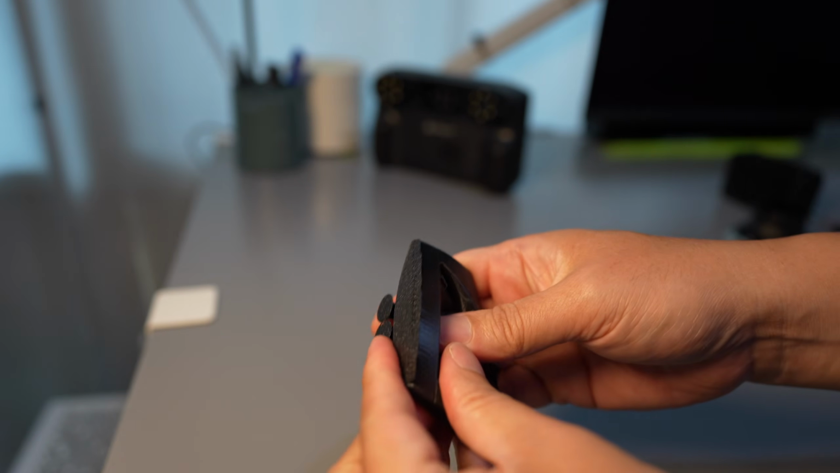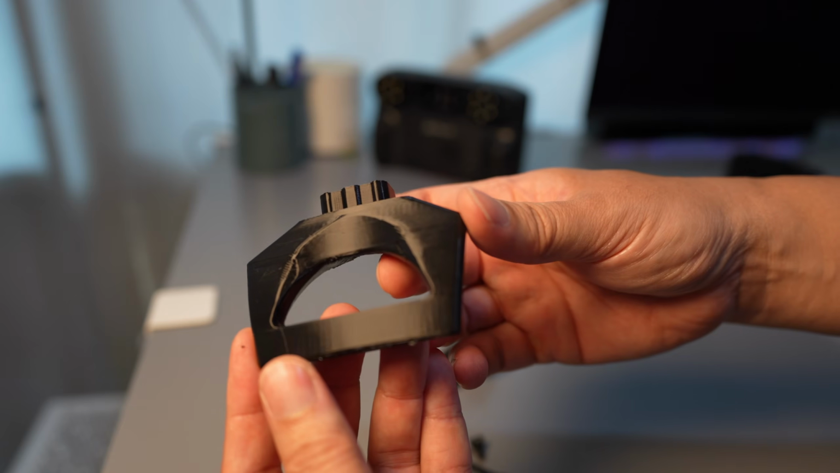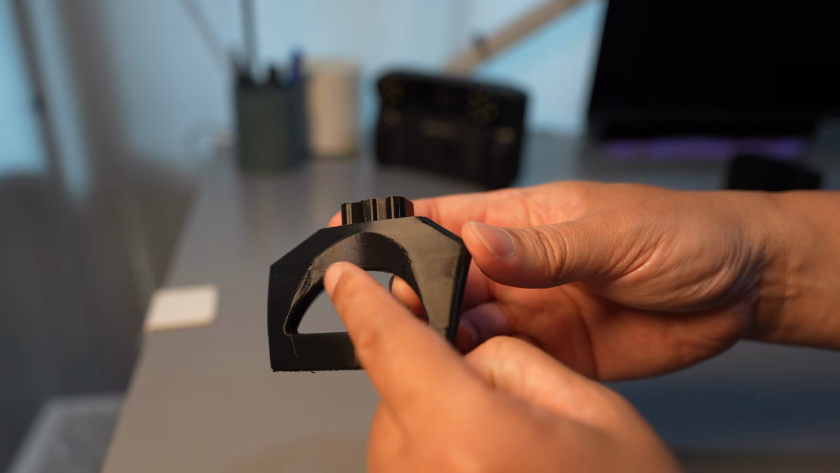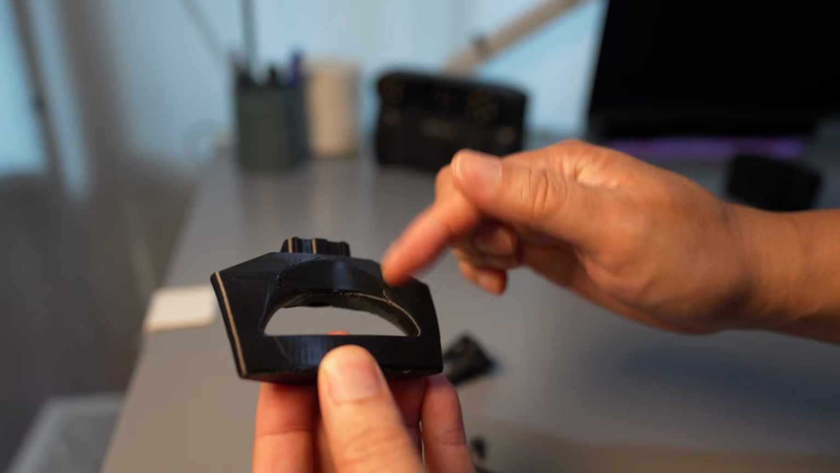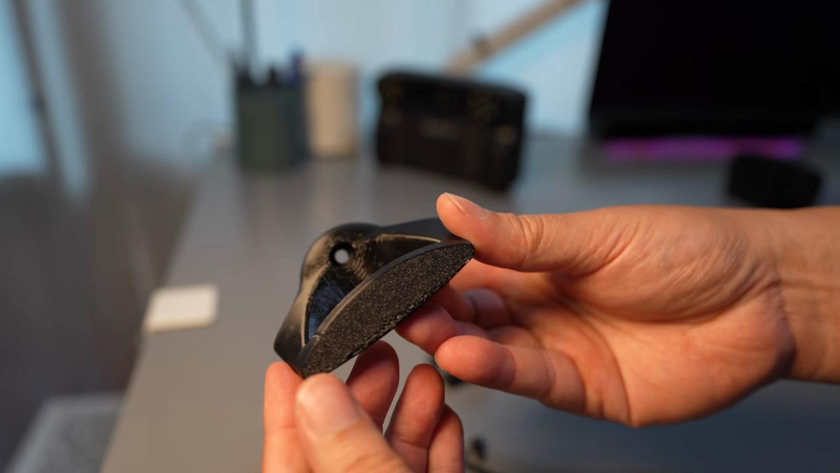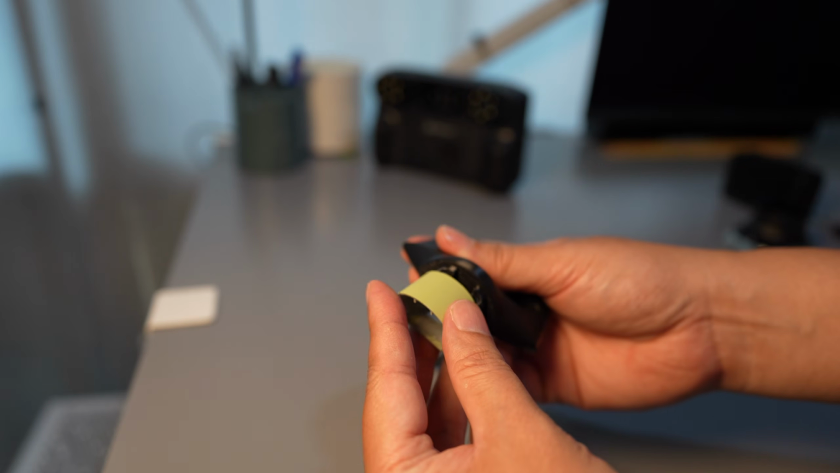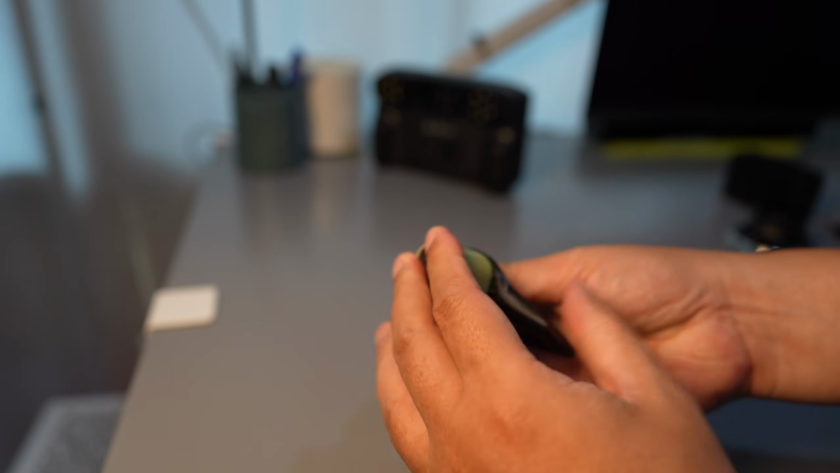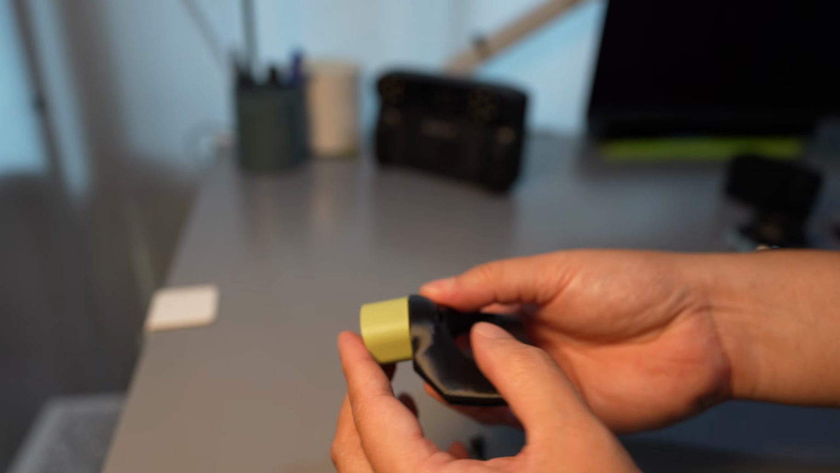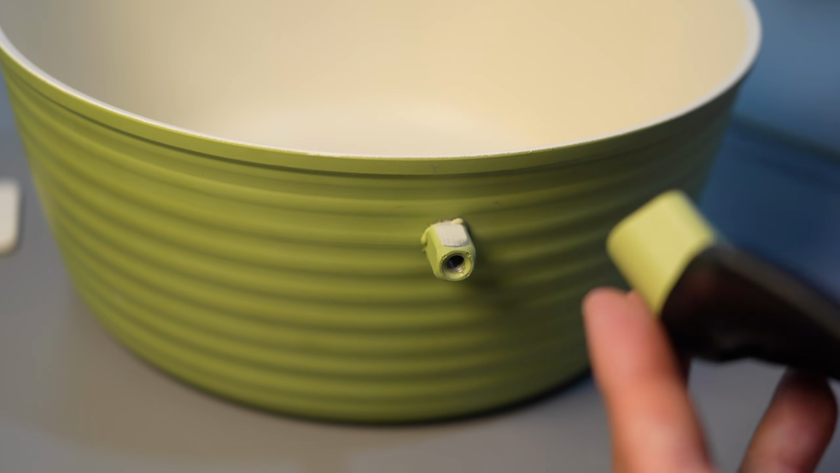And here's the printing result. Nothing to write home about. A few defects here and there from the printing. Okay, let's put in the color. Okay, it fits perfectly. Okay, let's put it into the pot.